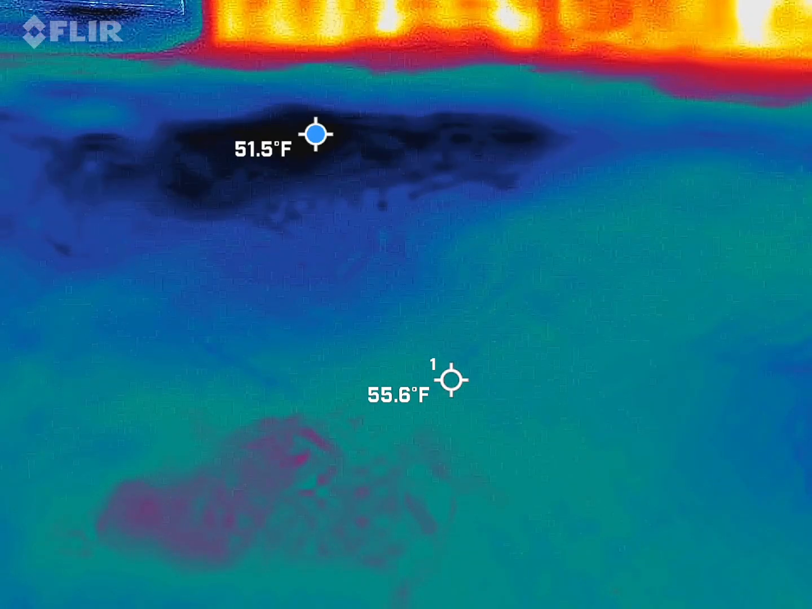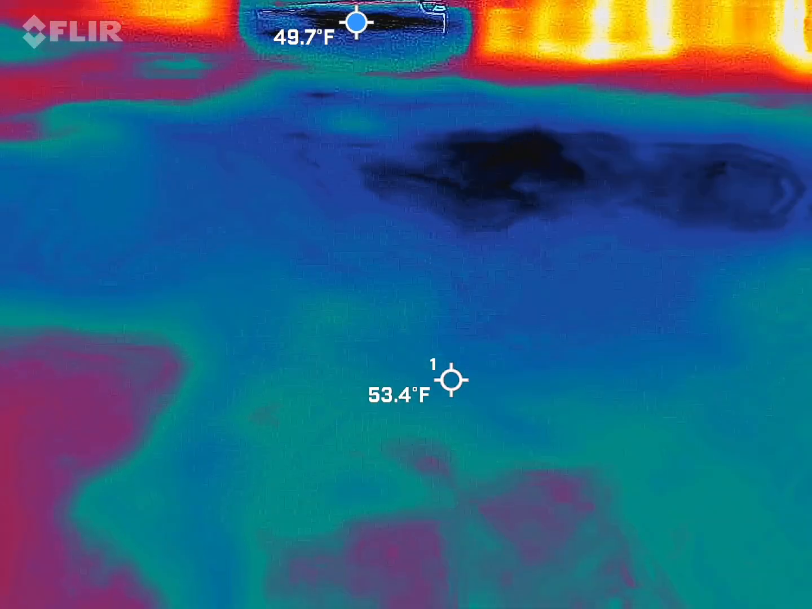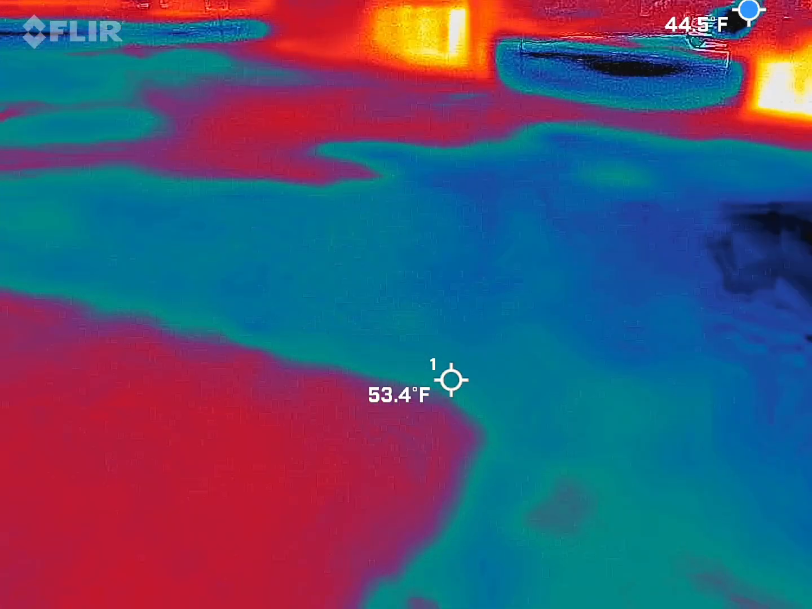And I'm still running zeros on this one, which is super weird. A couple little tiny spikes, but nothing. I was gonna say most of the cold spots when I actually look up from this are water.